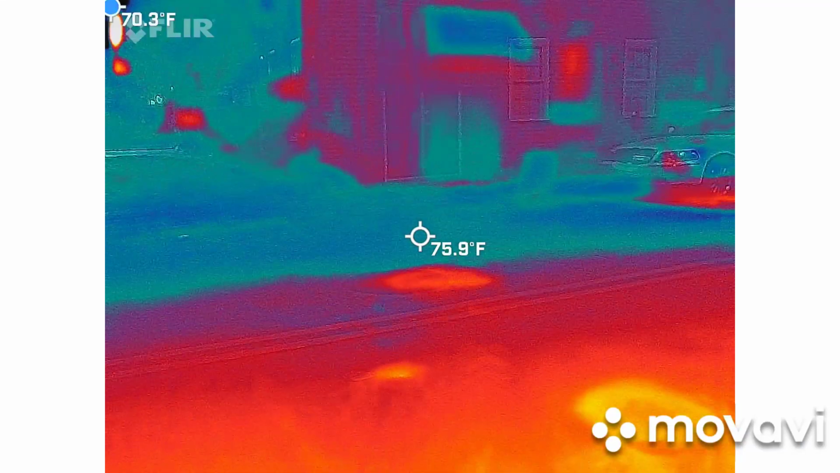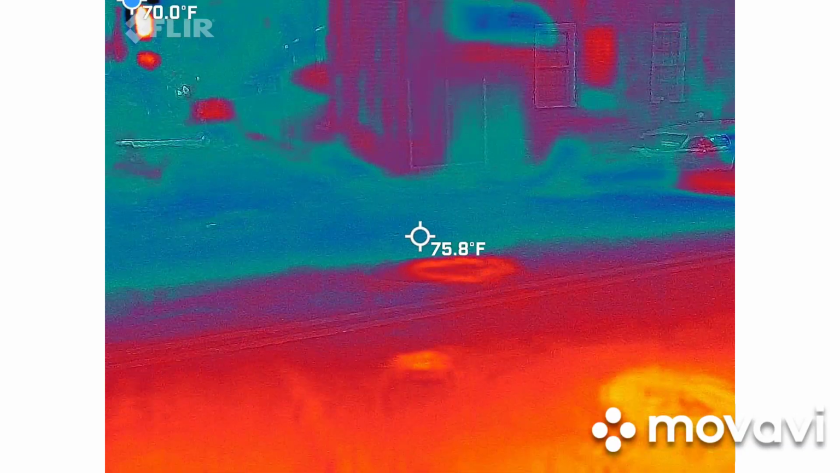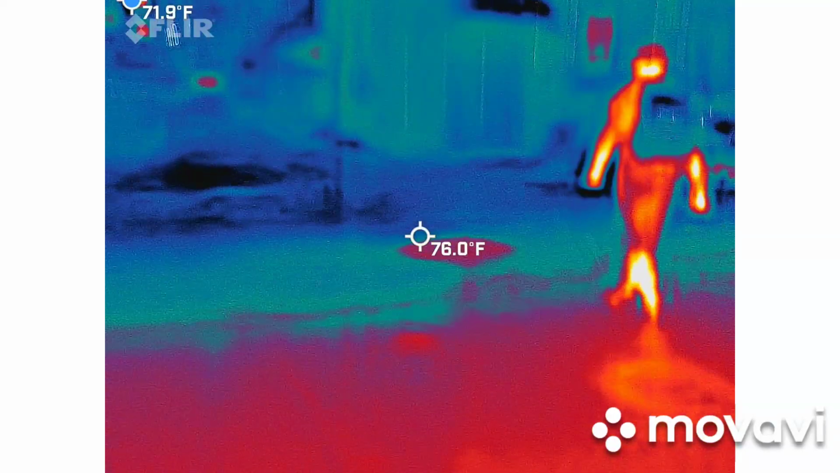Alright, so from here, we're actually going to cross back over the street and go up to St. Philip's. Let me show you guys a few things up there before we dive into the female hunter.